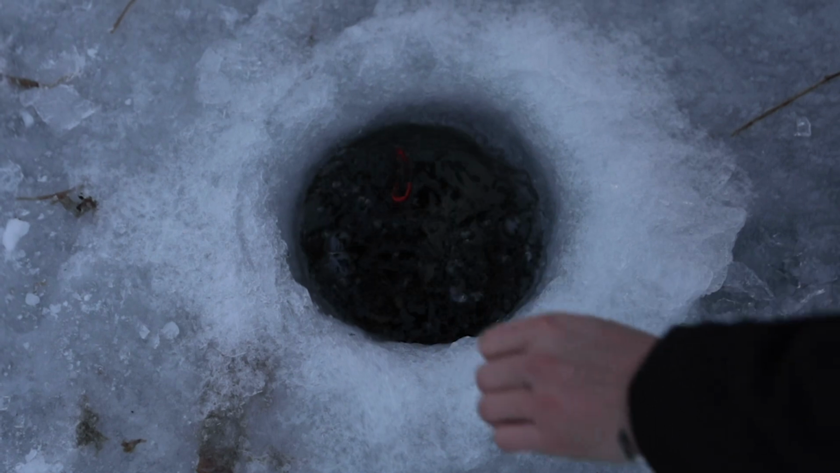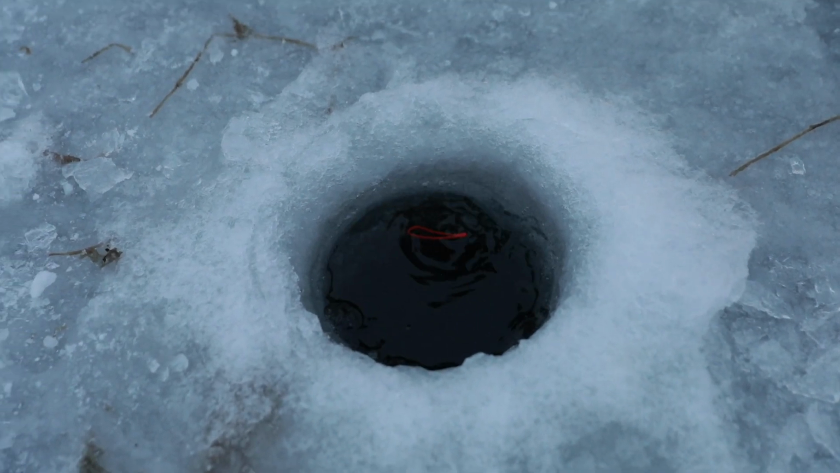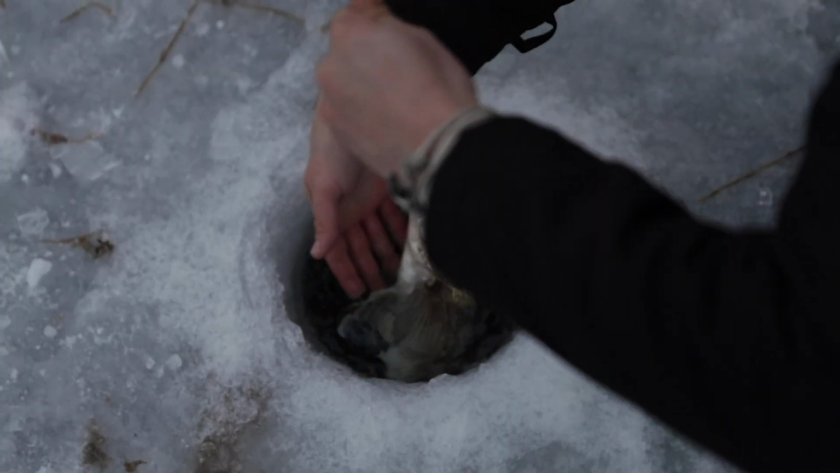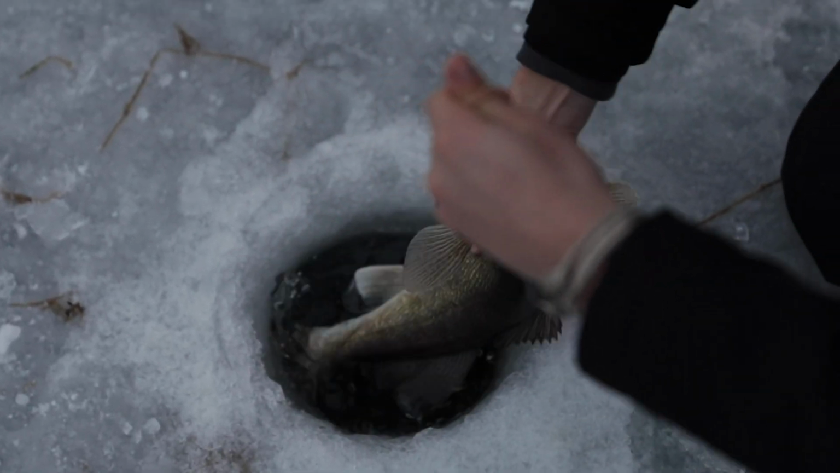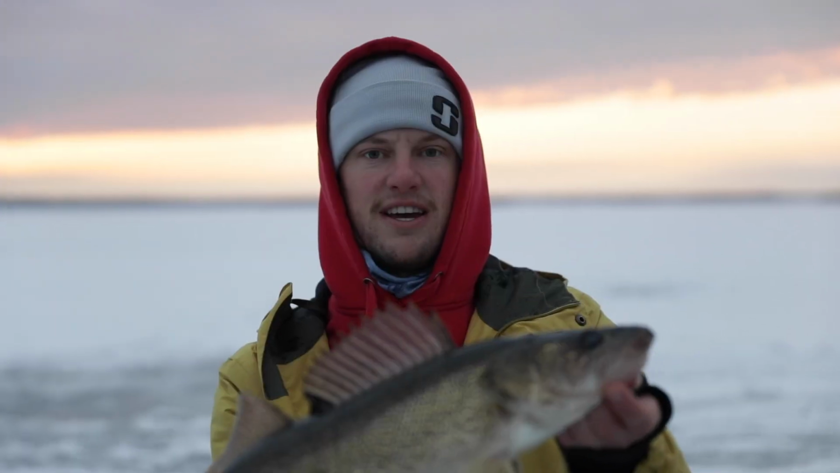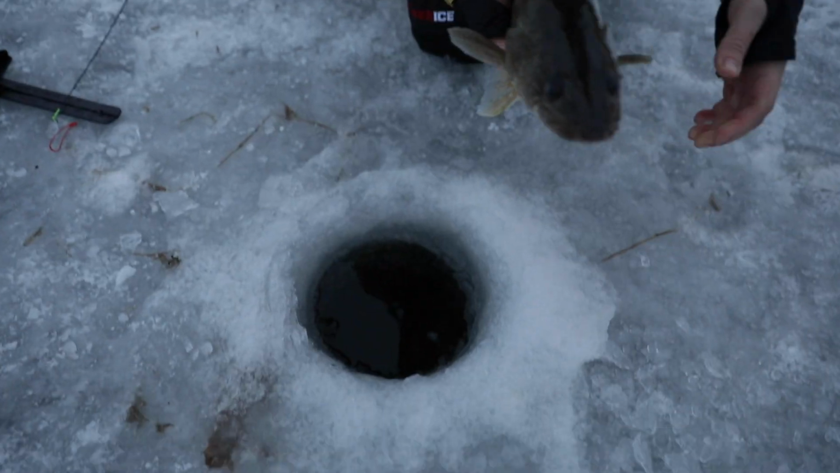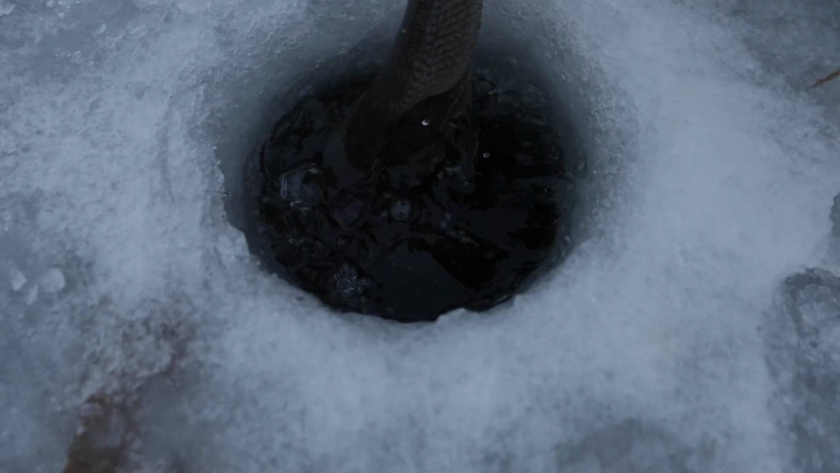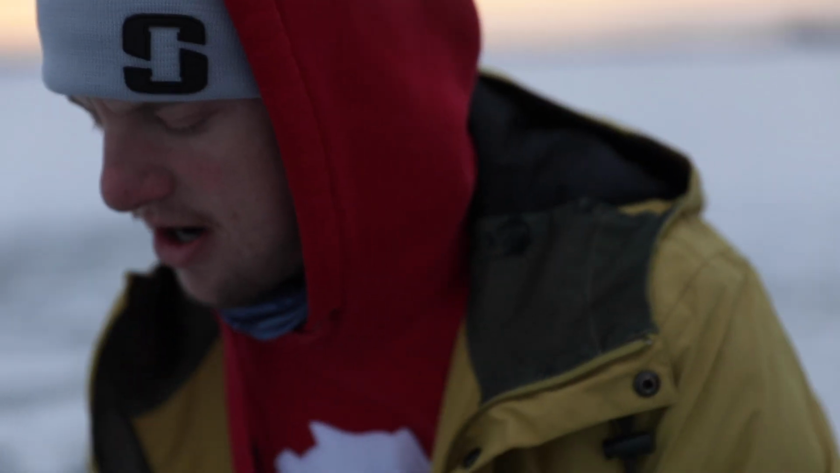Oh, here it is. That's a good fish. There we go. What a fish. All right, let's get this girl back in the water. Spunky. All right, let's get this back in there and try to get another one.